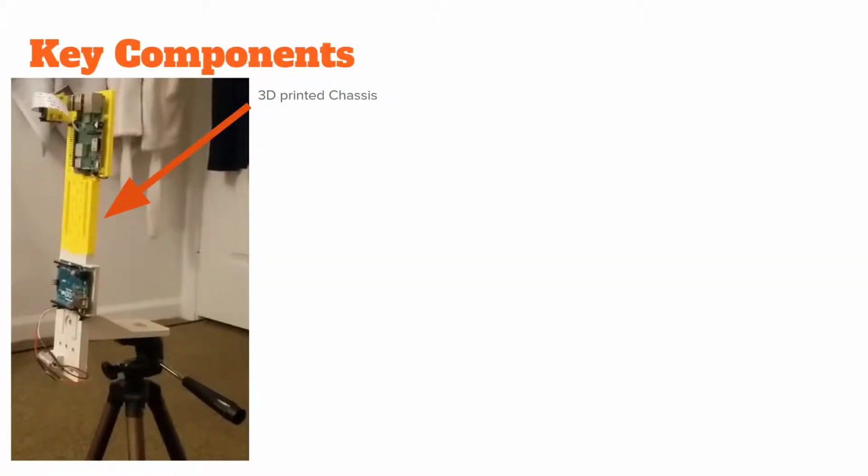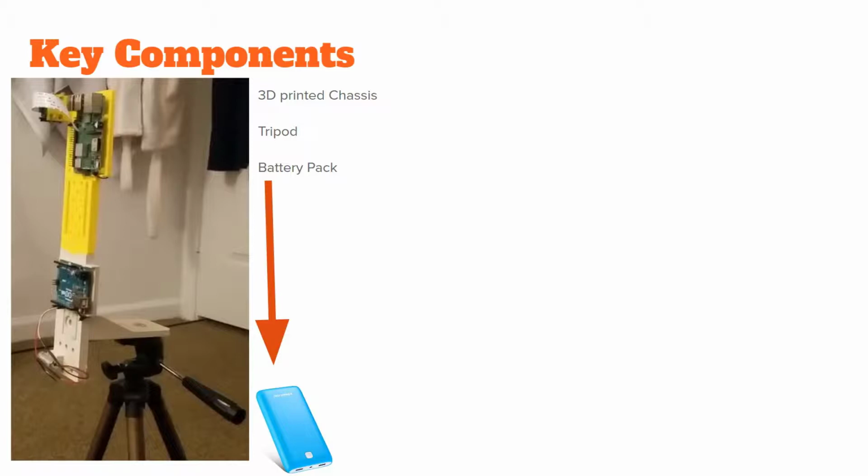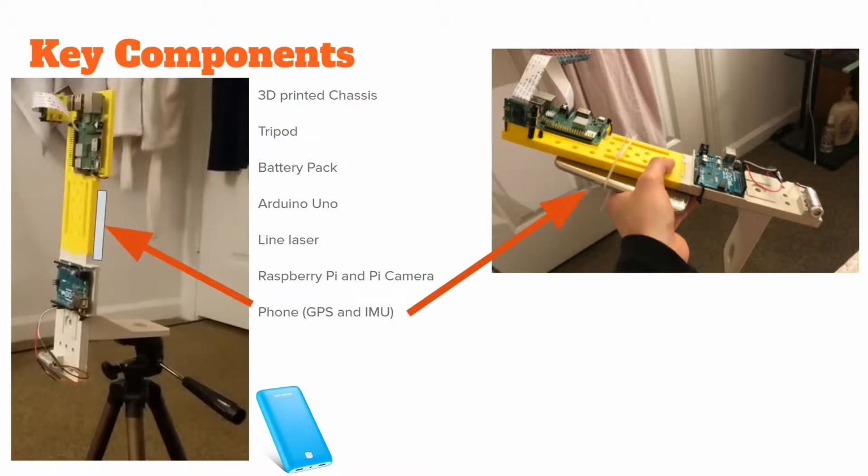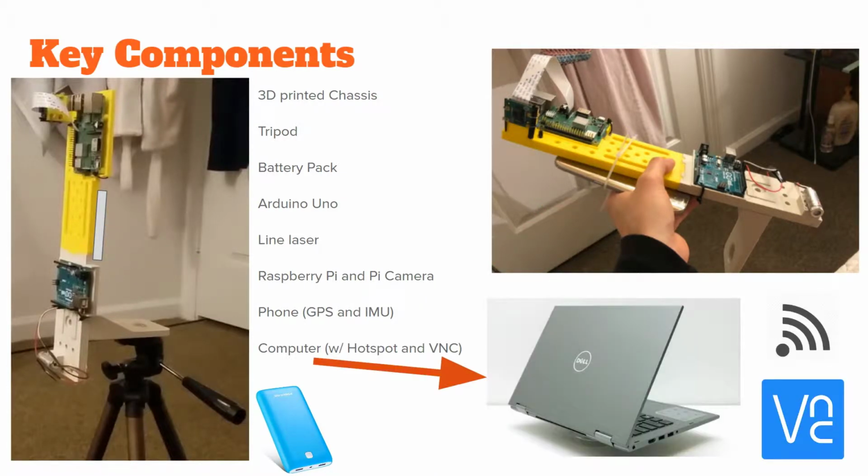Now let's talk about my LIDAR. Here are some key sensor aspects. 3D printed chassis, tripod, battery pack, Arduino that powers my line laser, which is going to be my radiation, my Raspberry Pi camera and Raspberry Pi, which are my receivers, my phone is my GPS and IMU, my computer for my data acquisition system, which is hooked up to my Raspberry Pi via hotspot and virtual network connection.